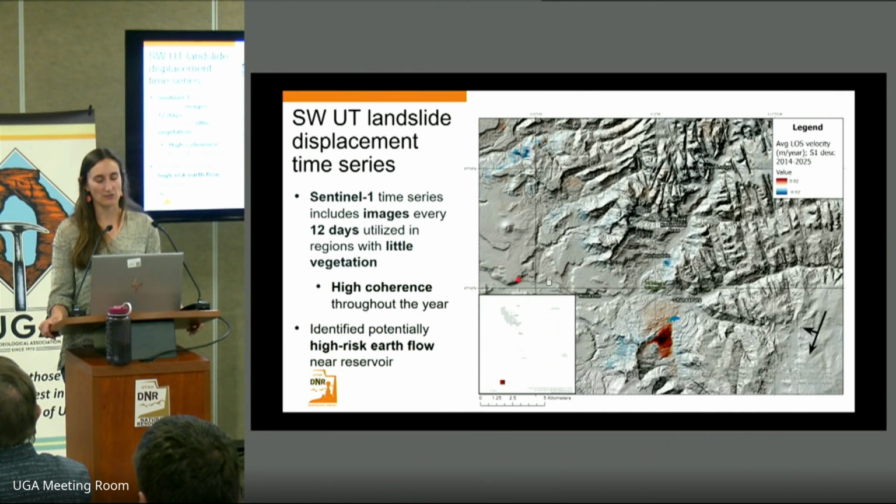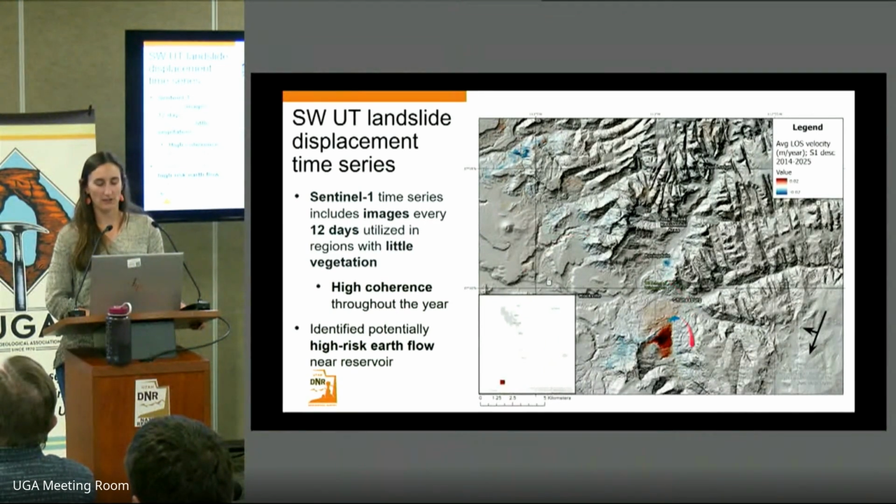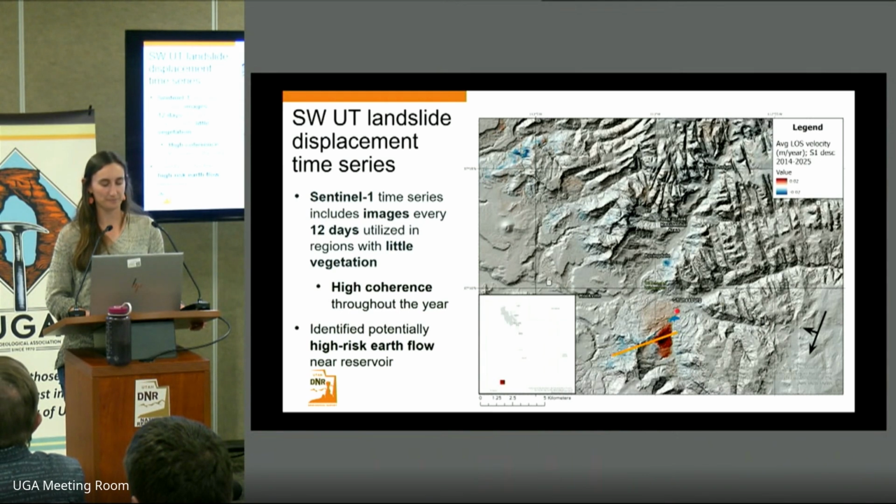This map is derived from a time series where we have acquisitions every 12 days. And this is in a region with very little vegetation, so we have high coherence throughout the year and are able to use that C-band SAR sensor in order to obtain displacement measurements. In particular, this signal here by Eagle Crags is potentially high risk due to its proximity to a reservoir just at the bottom of the slope.